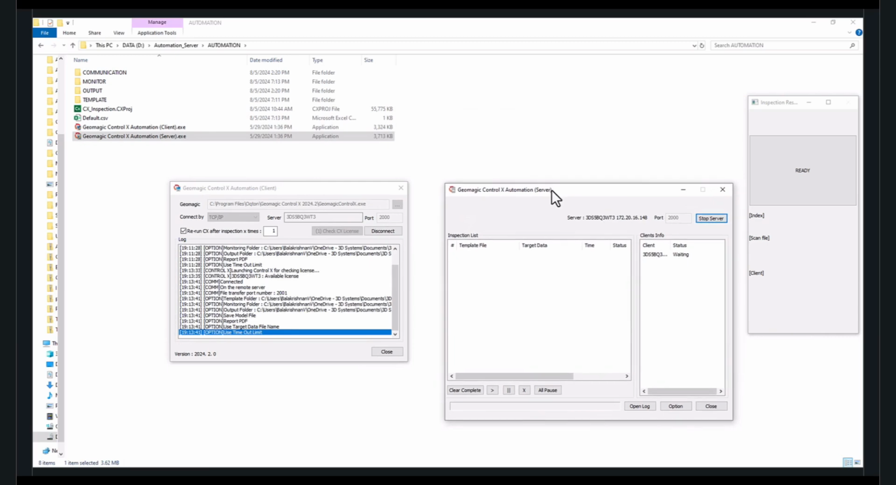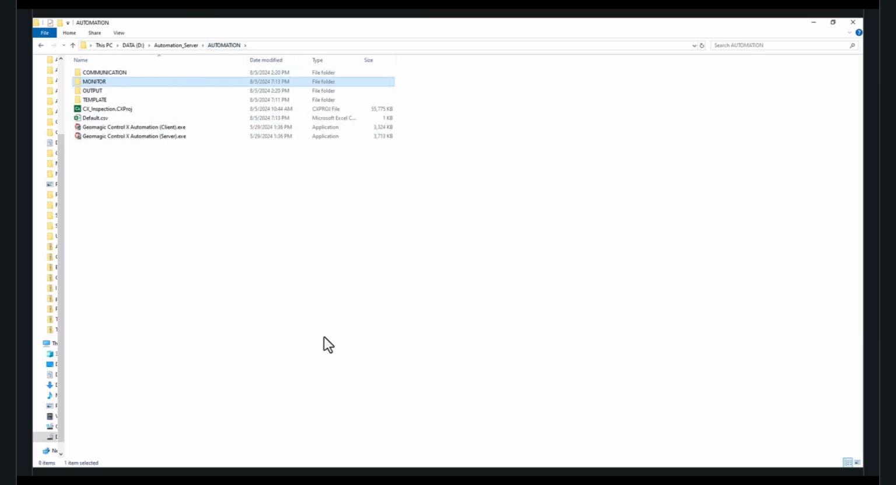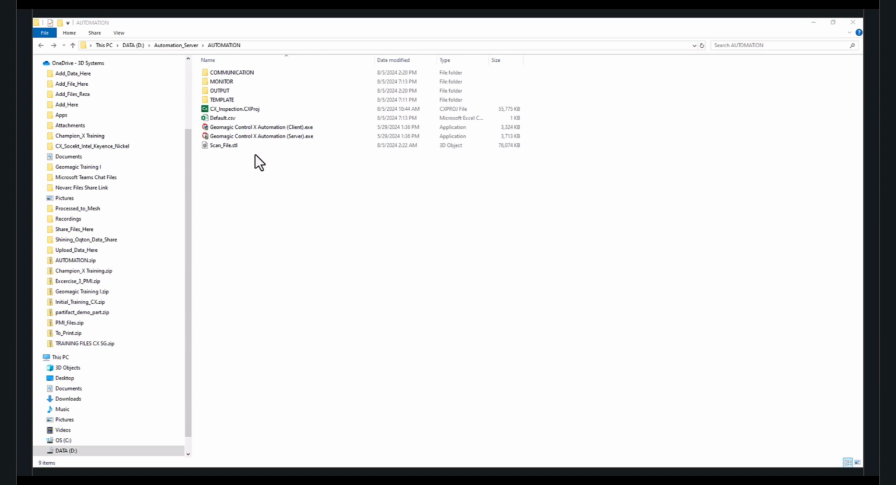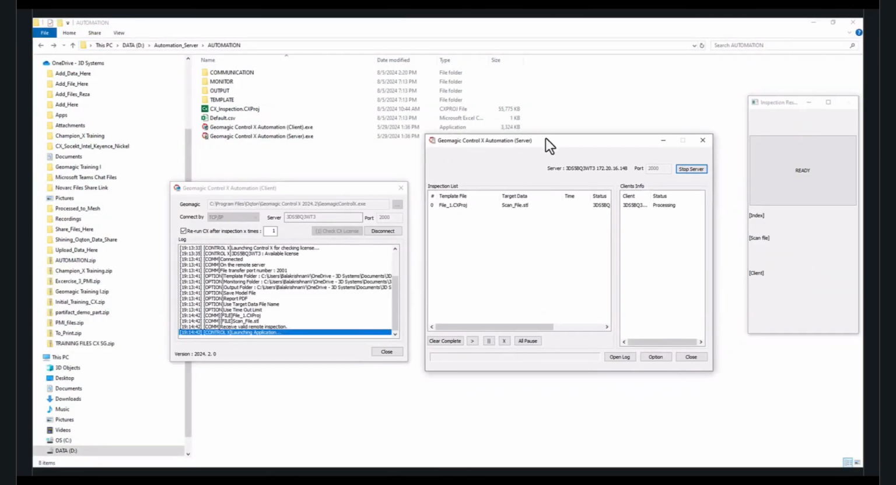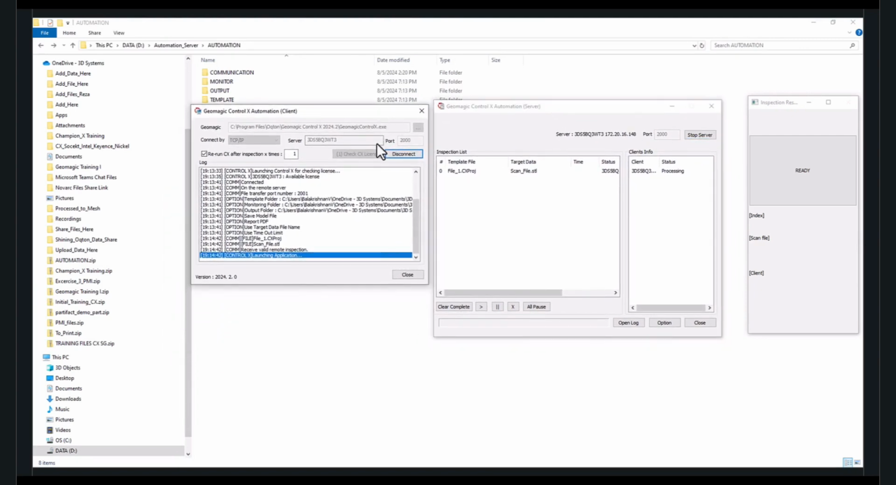Now, once this type of connection is established, as soon as a scan file enters this monitor folder, Control X would be opened in the background and the inspection procedures would be performed based on the items selected in the template file. So here we are taking a file and dropping it on this particular monitor folder. And we can see that Control X is opened here in the background, and the scan file is queued to perform the inspection.